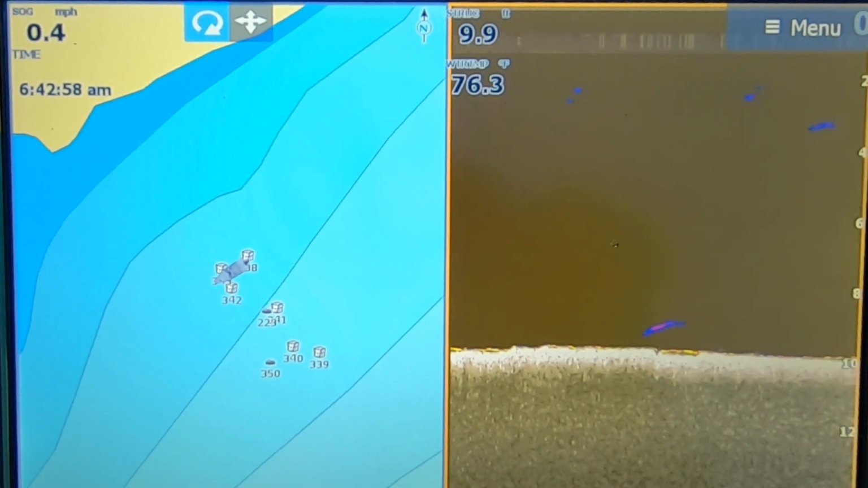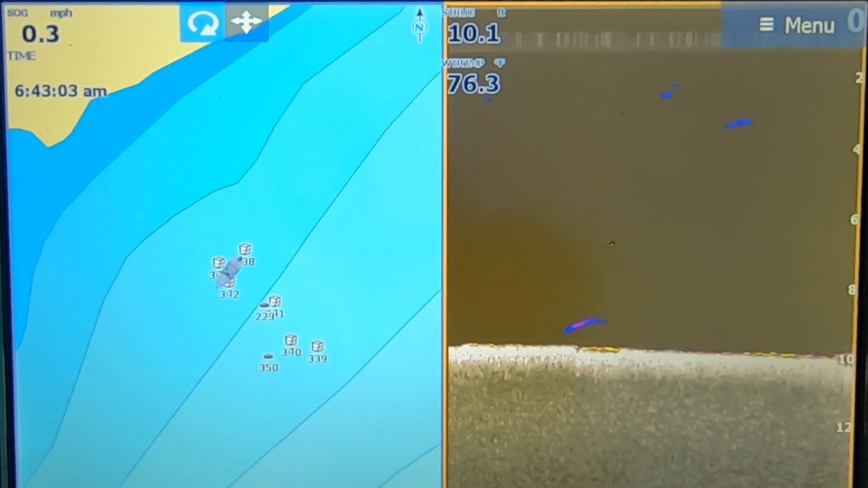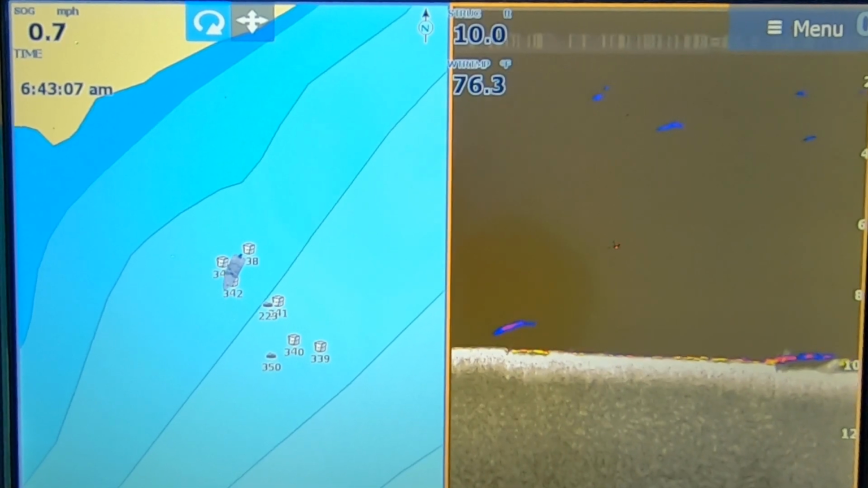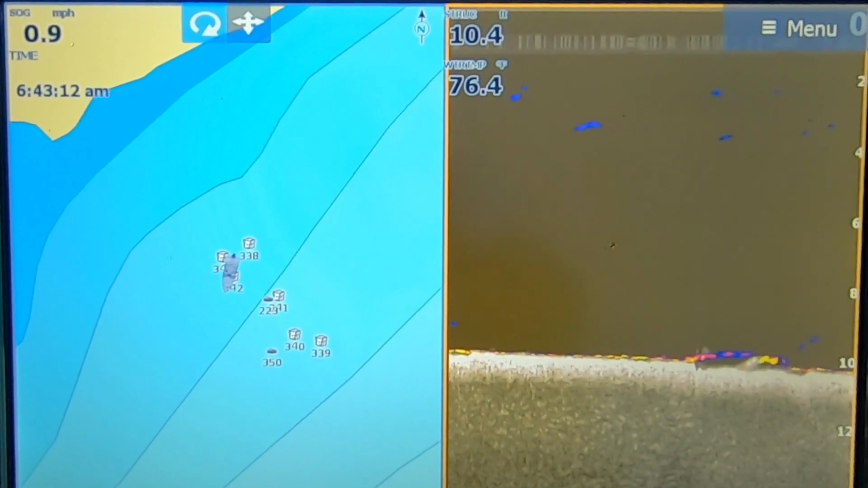Some of the bites have come in 10 foot. I caught a 5-pounder in the 10 foot last week, and then this week they were all on 339. So that's what I mean by you can use the same exact areas, except they're going to be shallower or deeper. Okay, so let's take a look now.